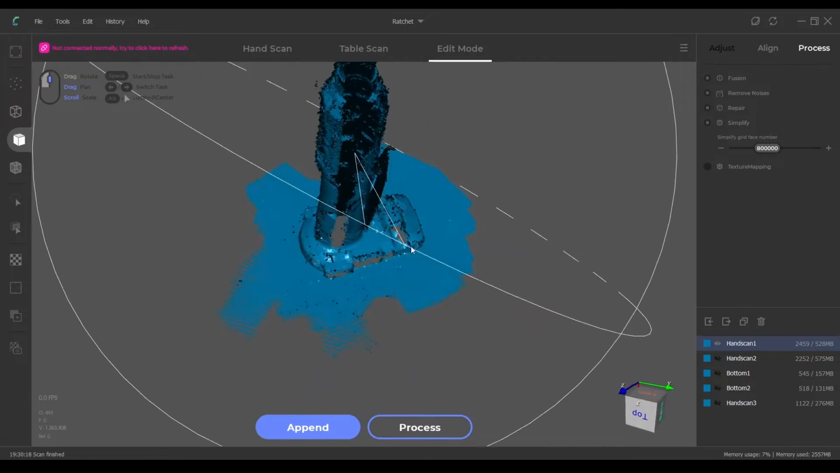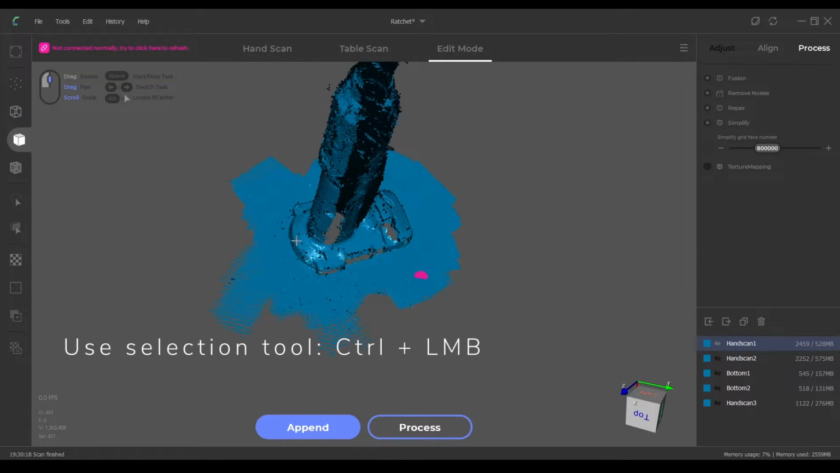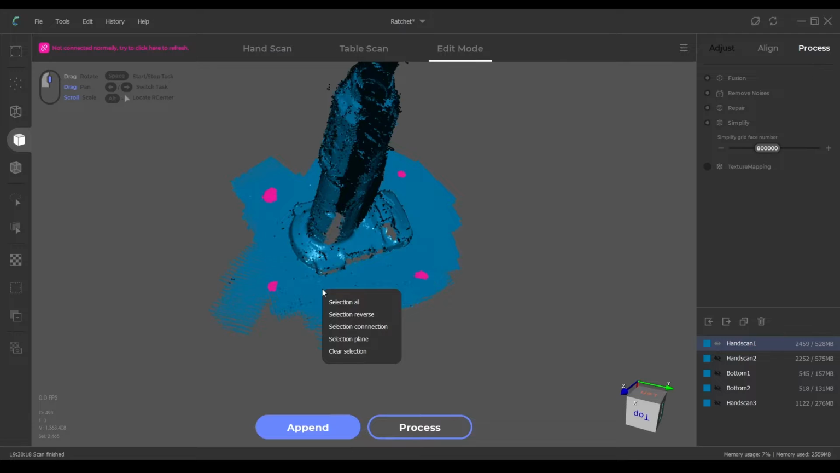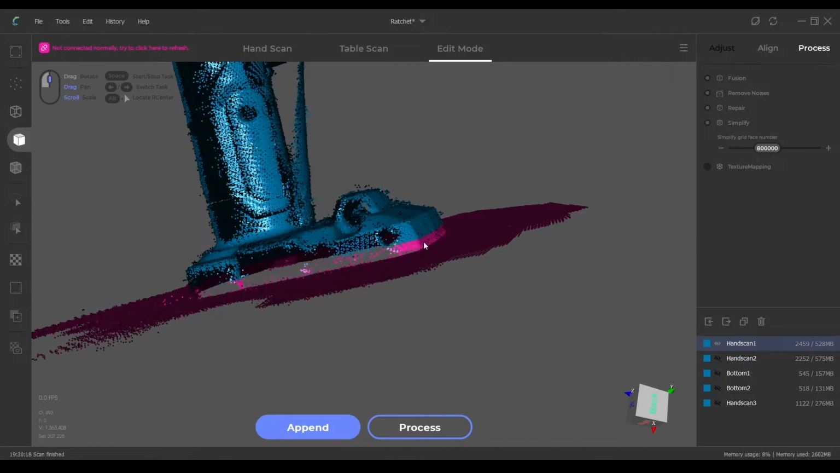So the first thing I need to do is get rid of the table. As I showed last time, you can use the lasso function and control, select a few points, right click, selection plane, and there we go. Now it will take some points from the bottom of the tool.